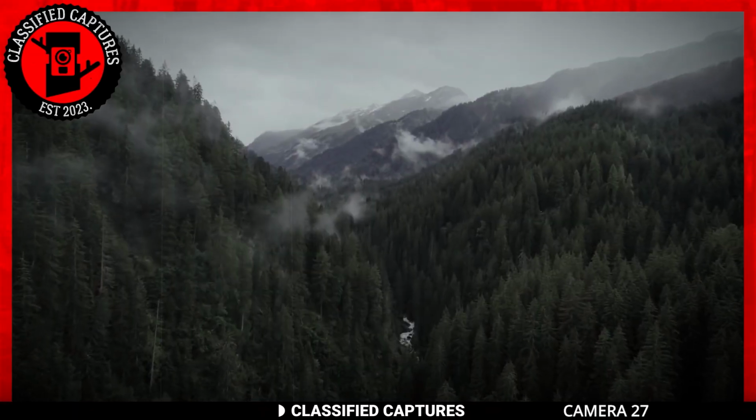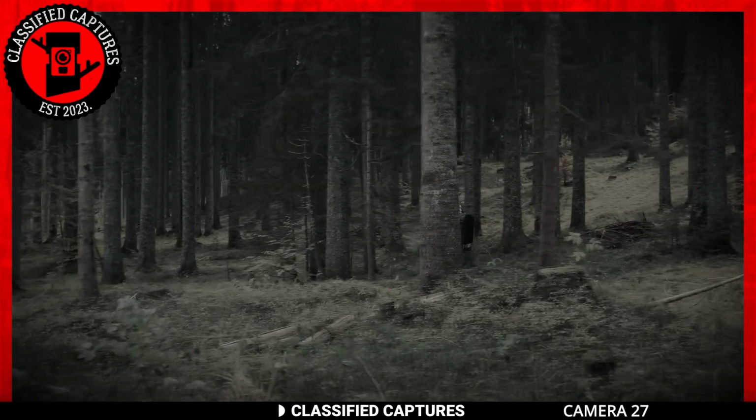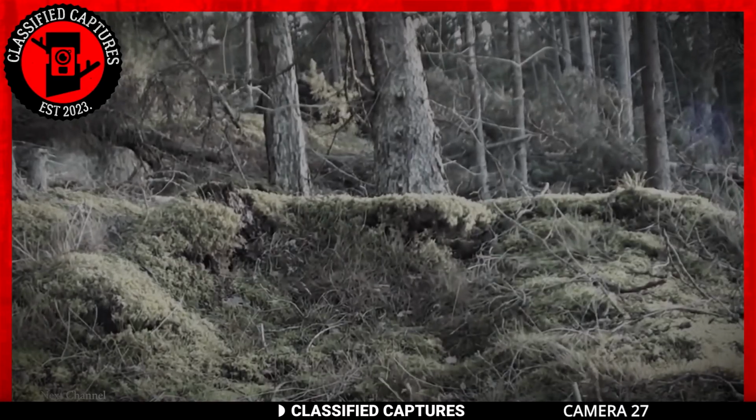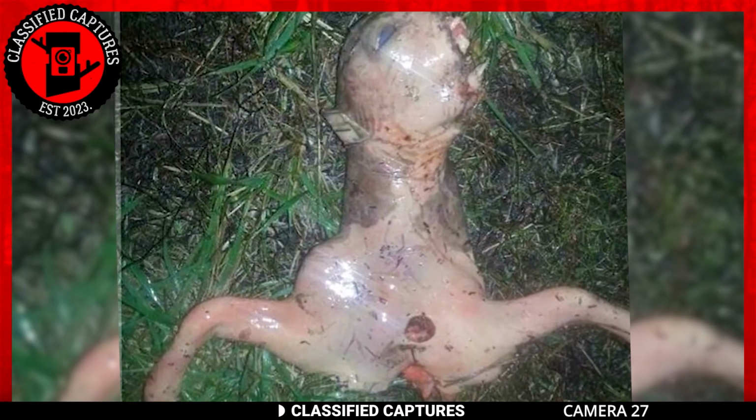Indeed, the woods have always held an air of mystery, harboring secrets that both captivate and confound those who venture into them. This peculiar image, discovered in the heart of the forest, adds to it. At first glance, it looks like an internal part of some animal, with its pinkish flesh and curiously round upper part, but its lower section sports what looks like limbs, an anatomical feature that suggests this could not be a part of a larger creature.